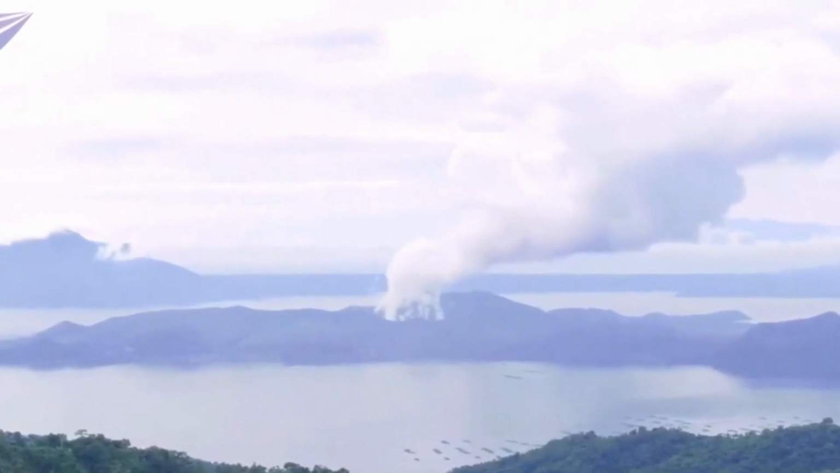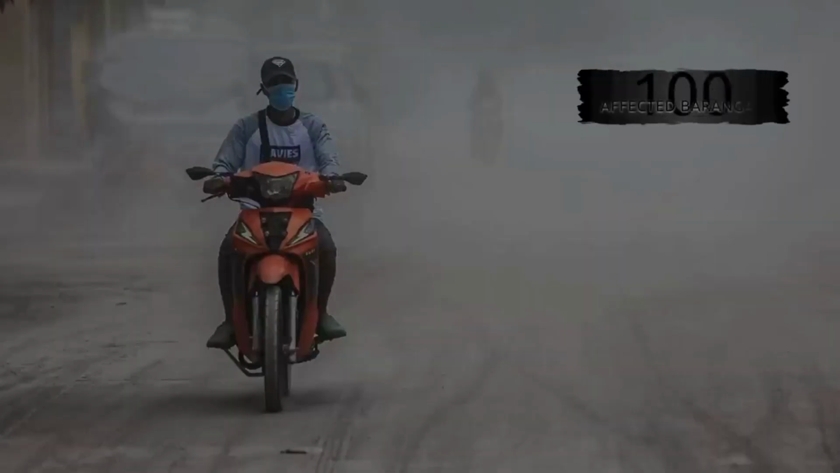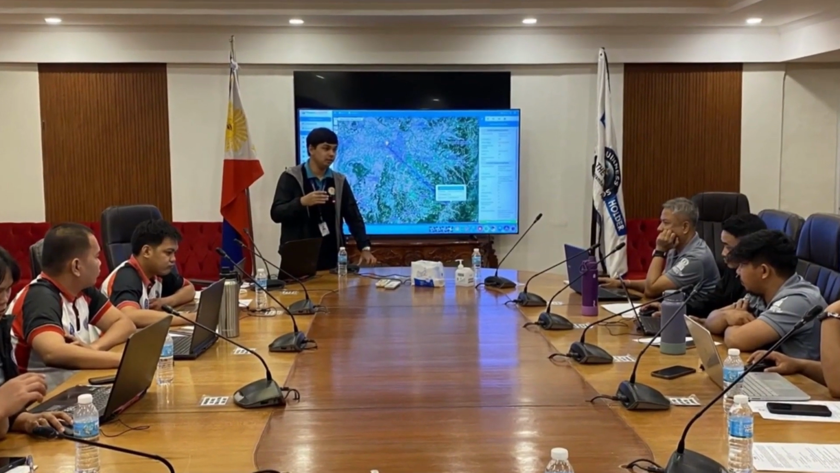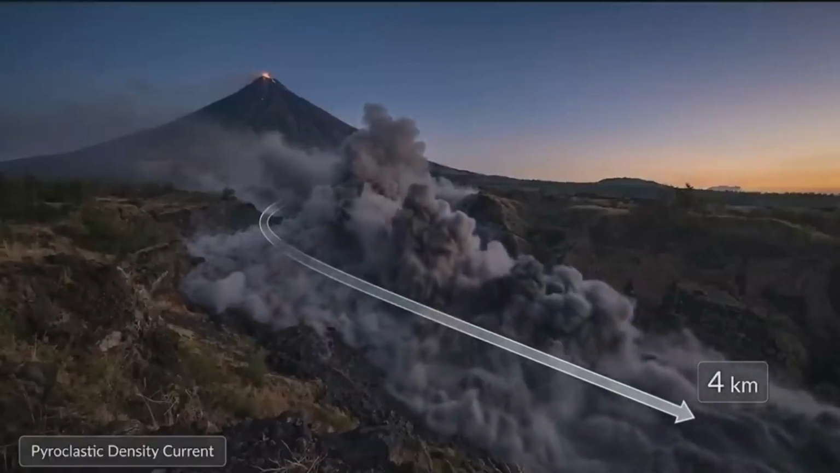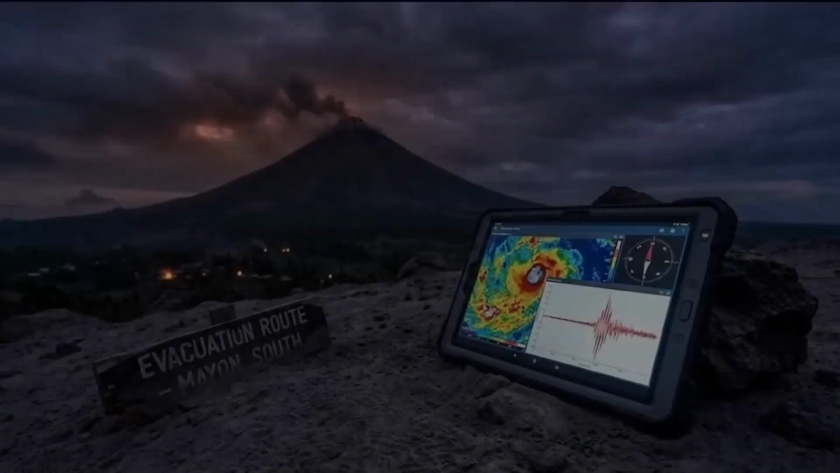Following the eruption, VOG was observed blanketing the caldera. The residents of the lakeside towns were advised to stay indoors, wear masks, and protect their health from an invisible threat. PHIVOLCS Director Dr. Teresito Bacocol stated it plainly, saying the eruption was driven by the continued emission of hot volcanic gases, and that it could be a precursor to more similar events. He stressed that the abnormal condition has not ceased. It has not gone away.